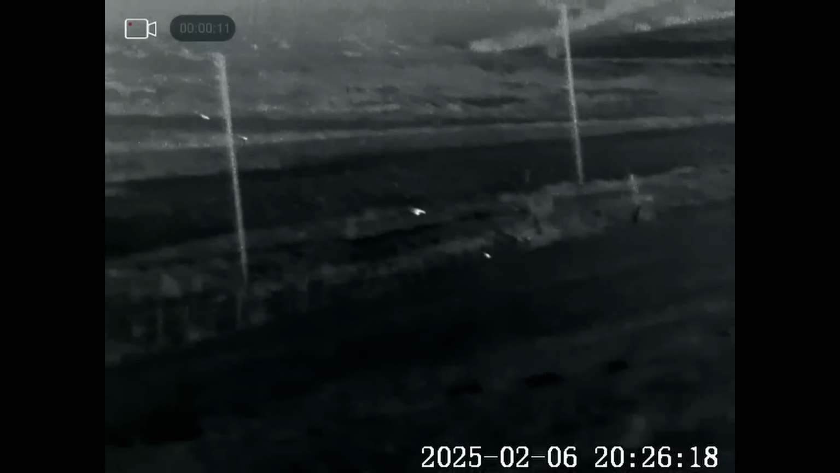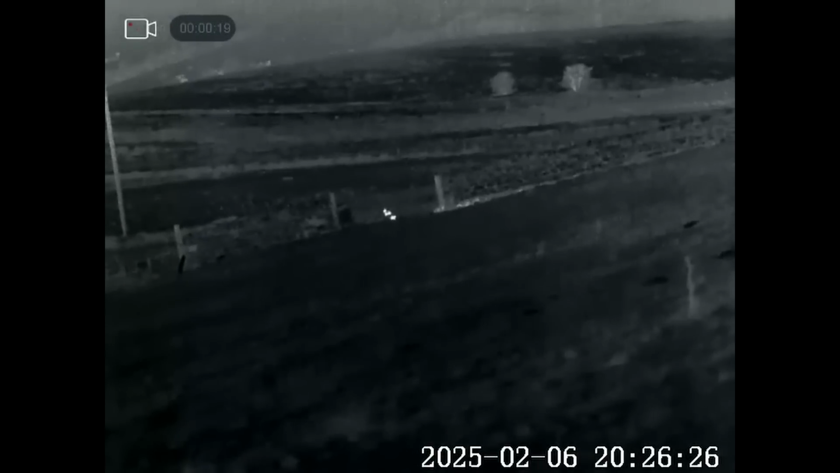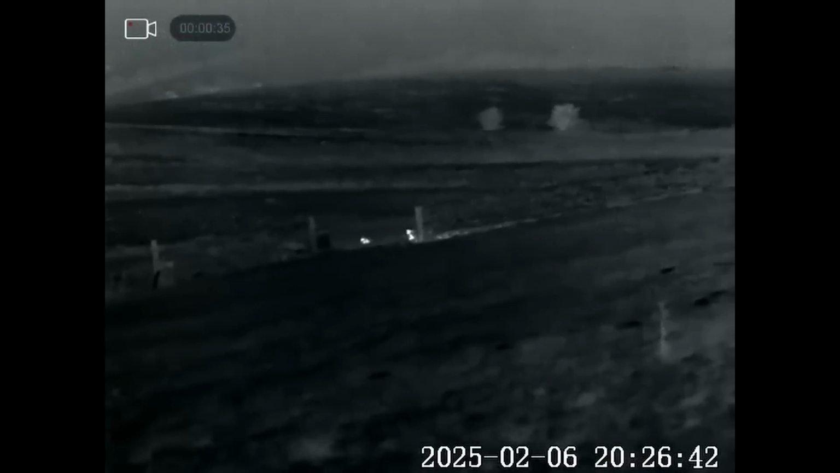And there we've got the badger making its way back. Looks like it's heading back to its set. As you can see, the visibility is gradually getting worse as the fog's creeping up the valley.